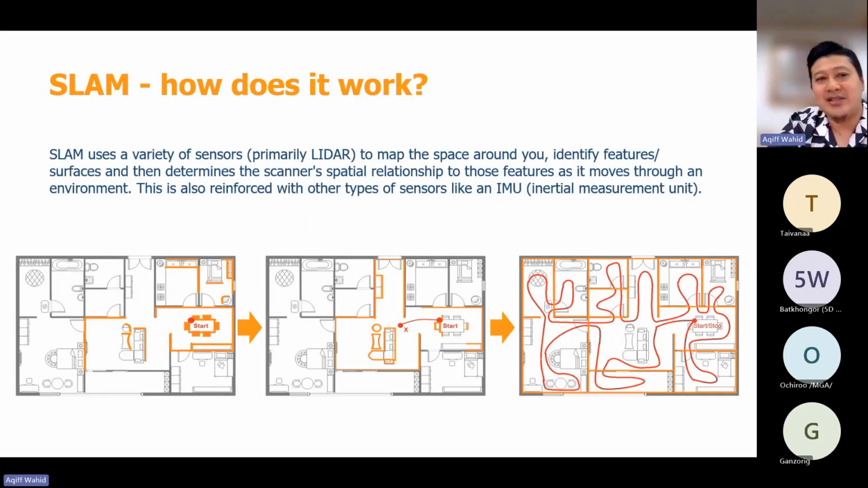So SLAM itself, how does it work? SLAM uses a variety of sensors, primarily LiDAR, to map the space around you, to detect the surface and features, and then determine the scanner-spatial relationship. It starts in a room like this, for example.